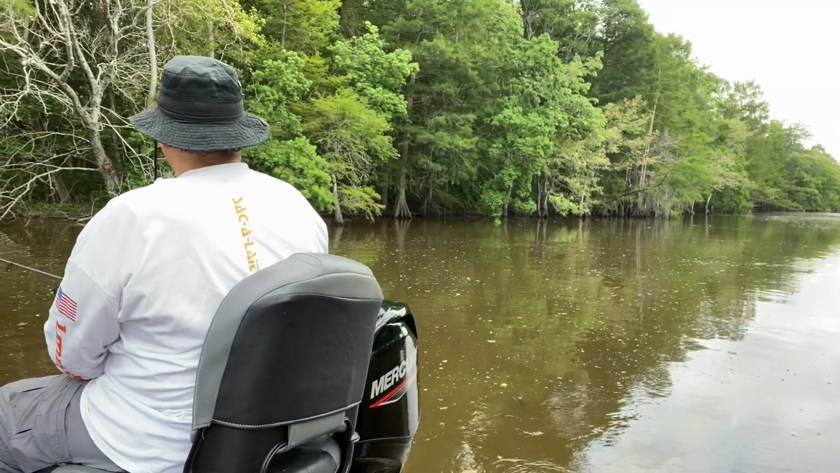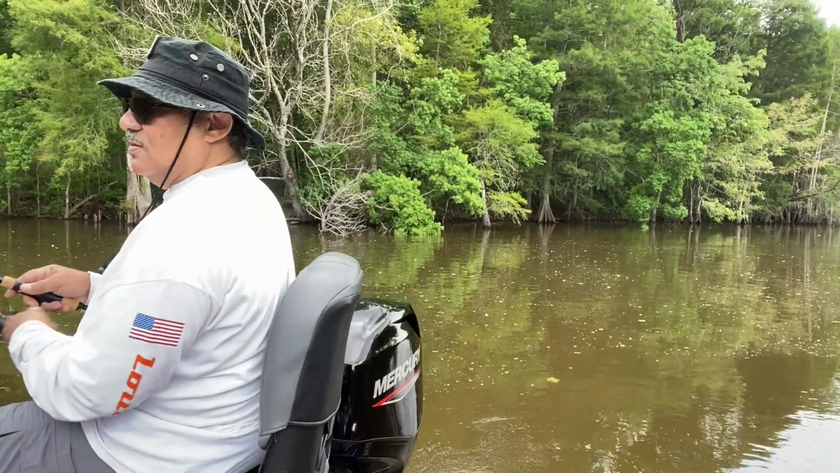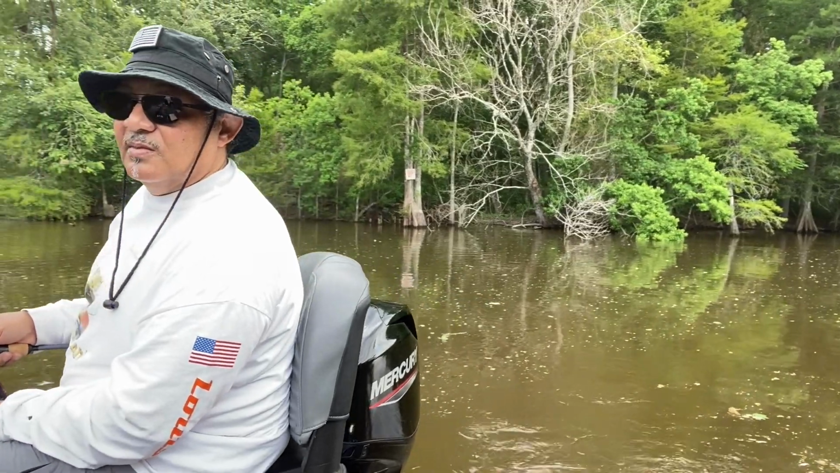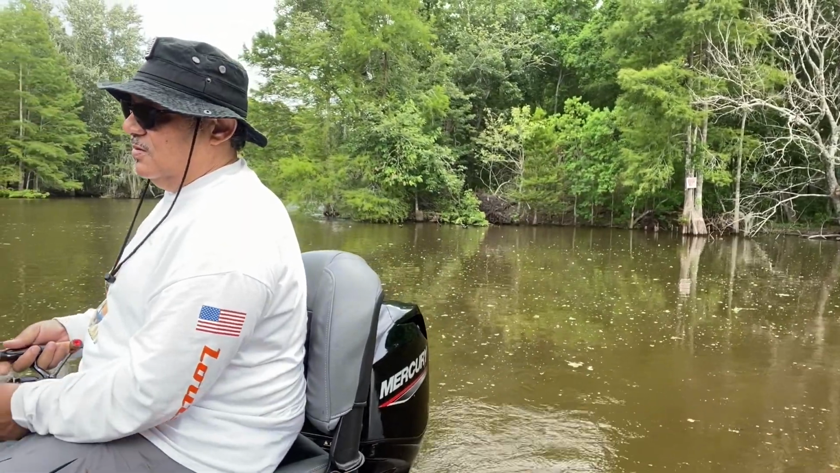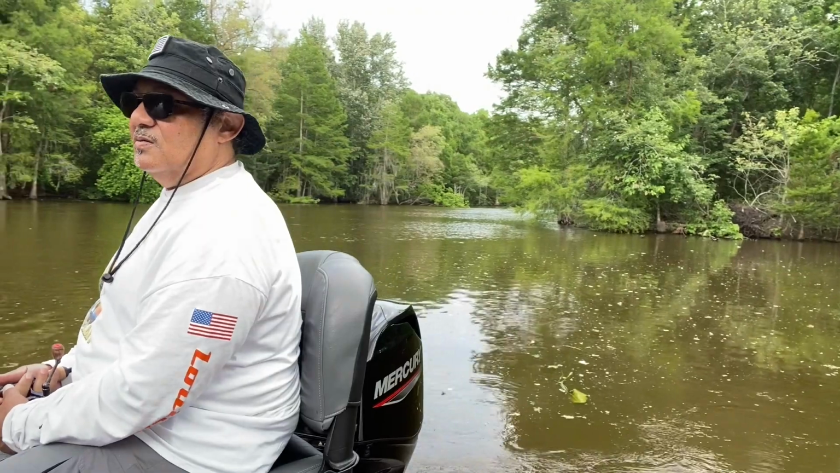Like I say, I saw that fish on that tree. I couldn't tell what kind of fish it was. I went right to it. One thing about when you see them big tackle, you're going to see them. I saw three or four fish right to the right of that treetop there.